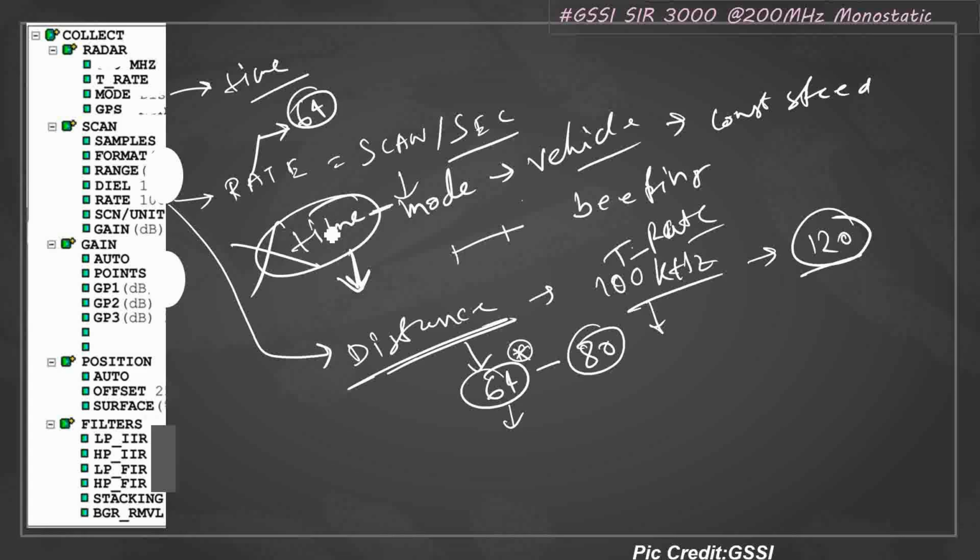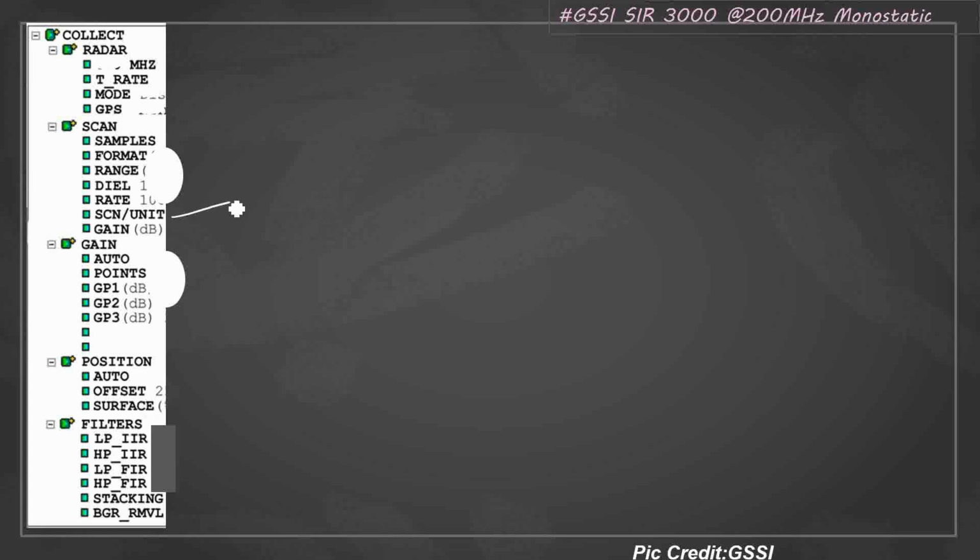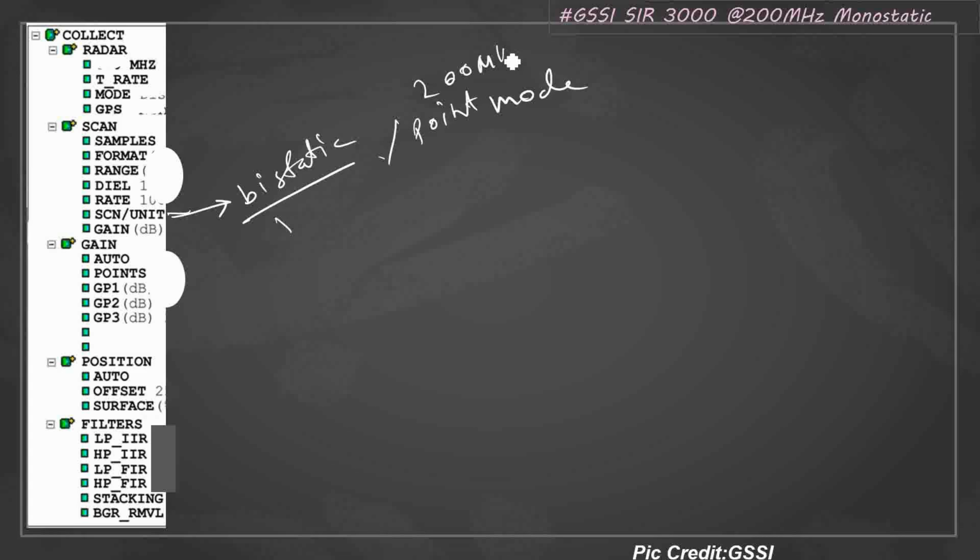Now what will be the scan per unit? The scan per unit is very useful when you are doing a bistatic antenna point mode survey. In case of a bistatic point mode survey, or a 200 megahertz antenna point mode survey, this scan per unit is very important. Suppose you have set up a unit, which I'll discuss in the next video, in the system part, under the system menu. So your unit, suppose, is meter. Scan per unit means how many scans you require per meter.